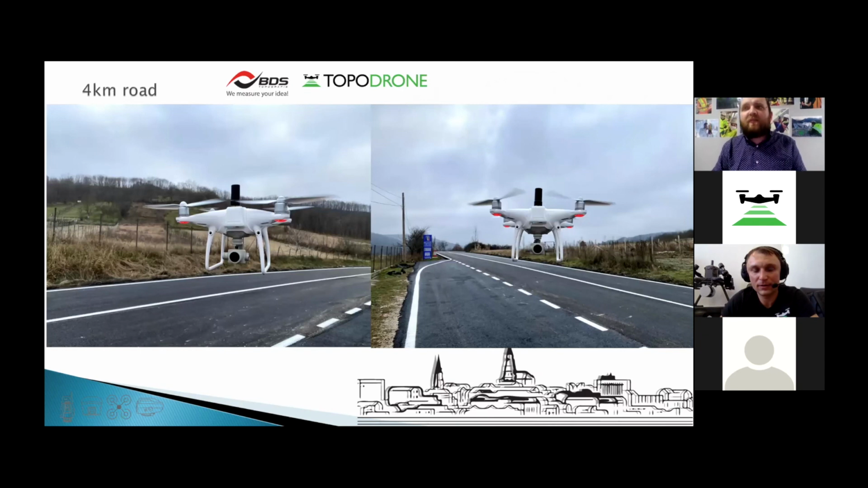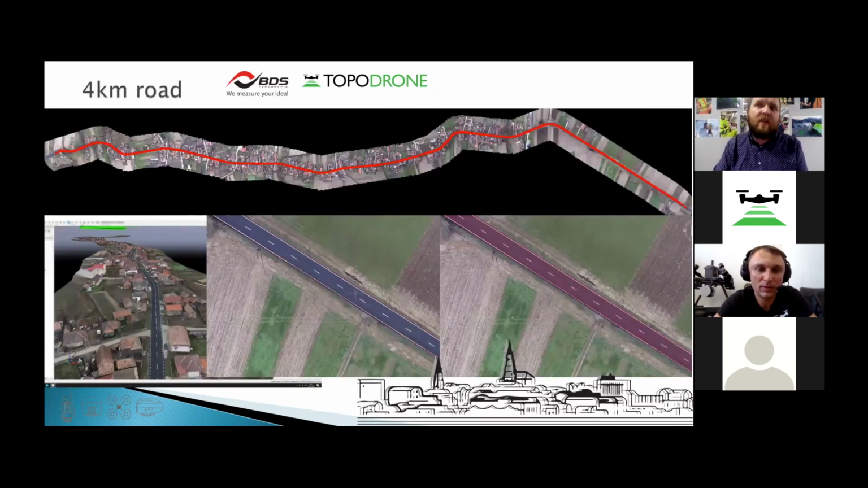Here I had to measure 4 kilometers. For 4 kilometers, if it was necessary to measure classically with GPS or total station, it would take more time, but in this particular case it was 15 minutes of flight, and for processing, I think in total in 3 or 4 hours I had everything delivered to my client. I spent more time on driving because it was a little far away from my headquarters in Transylvania.